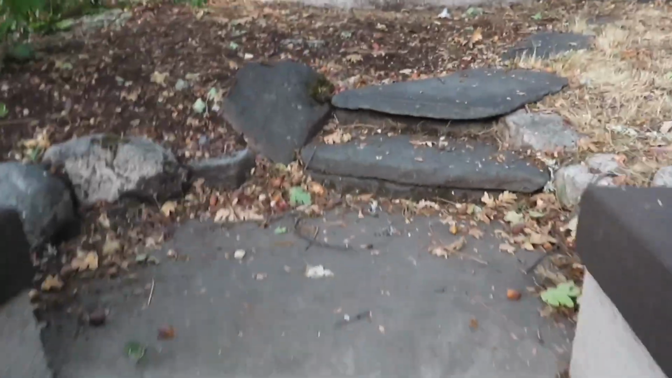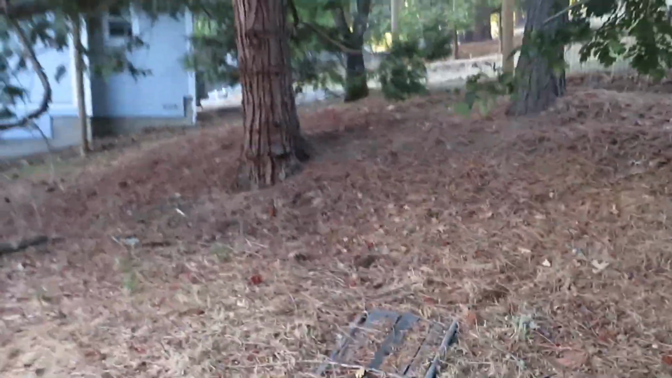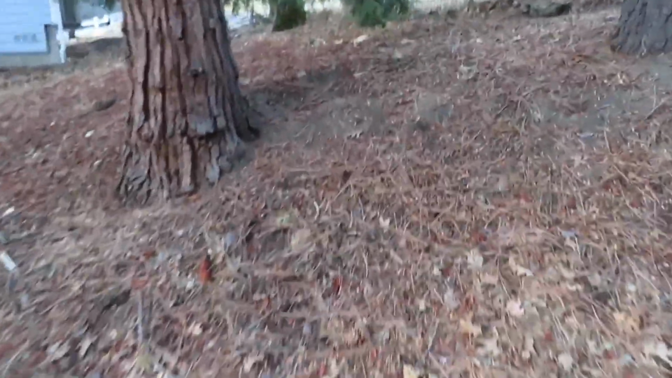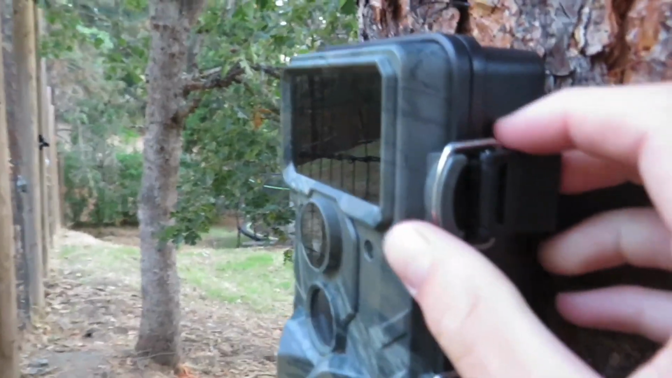Alright guys, it's day 6, I'm pretty sure. I'm checking a camera trap after the 6th night of it being out here. Gonna see if it caught anything last night. Gotta go to school, so I'm making this quick. Alright.